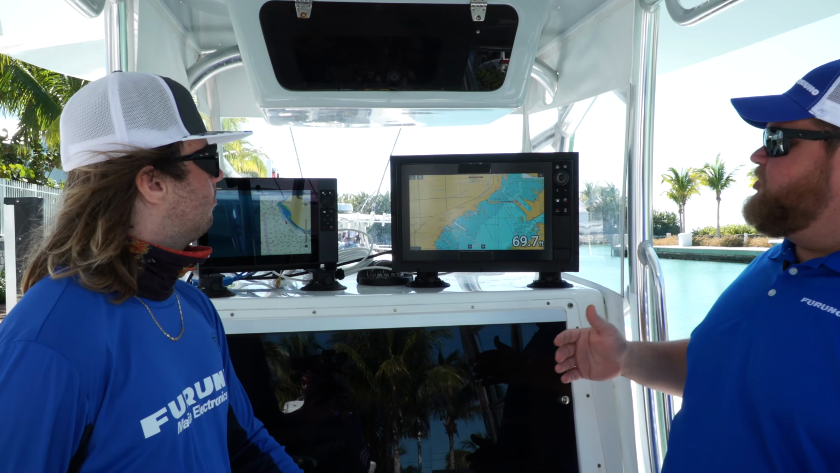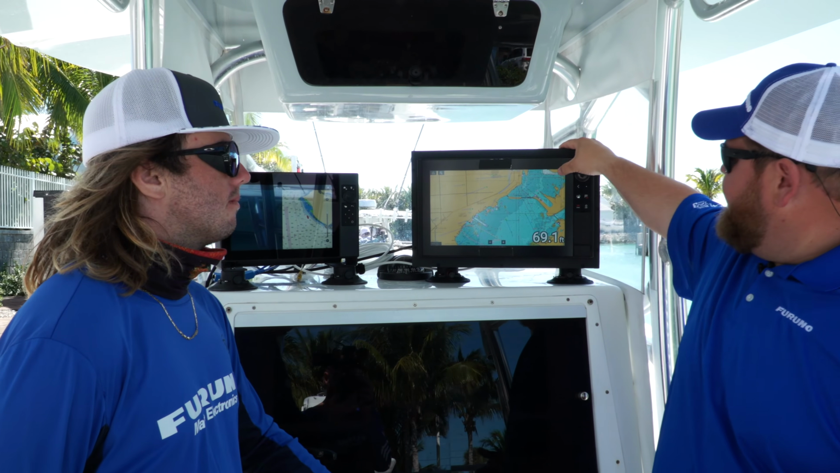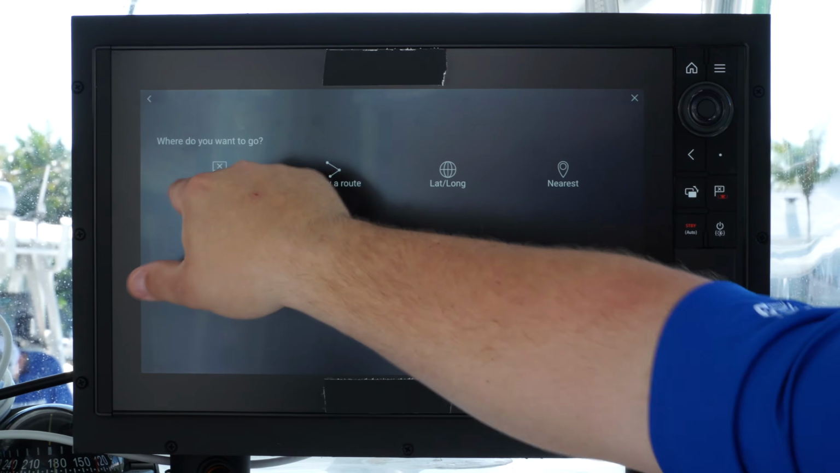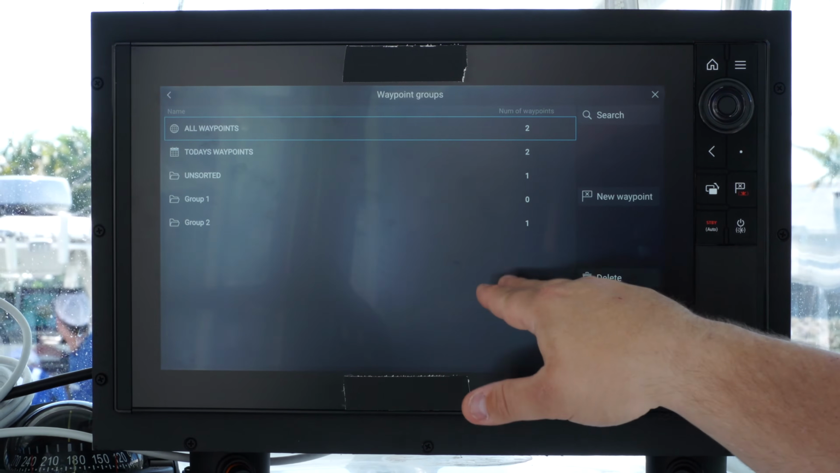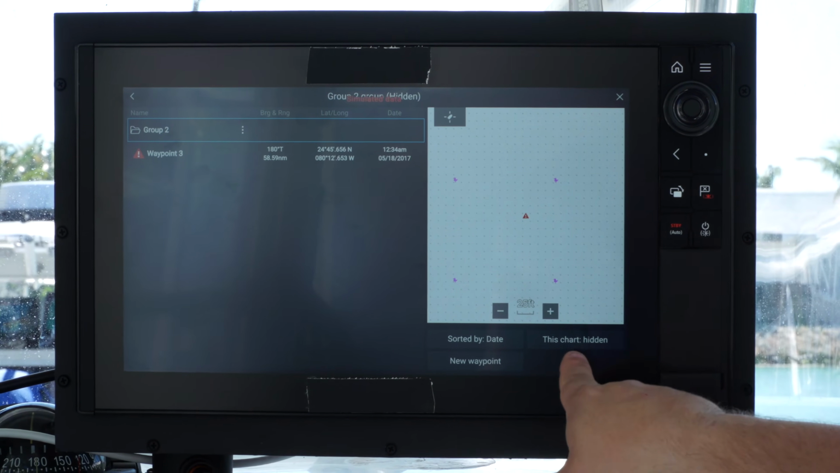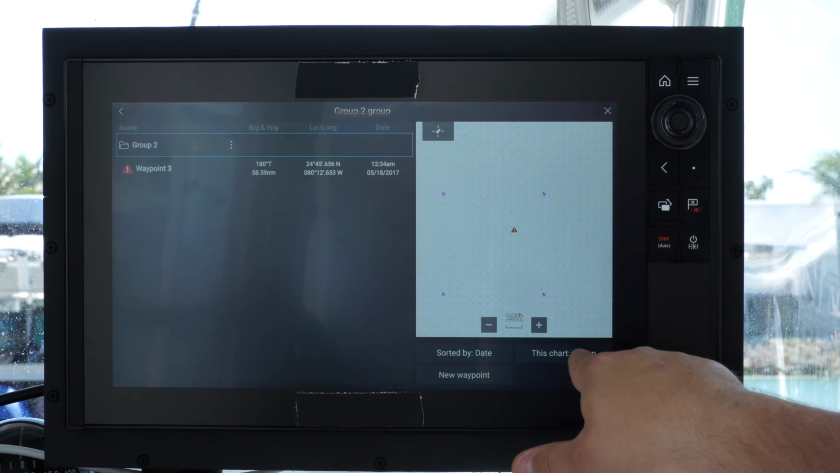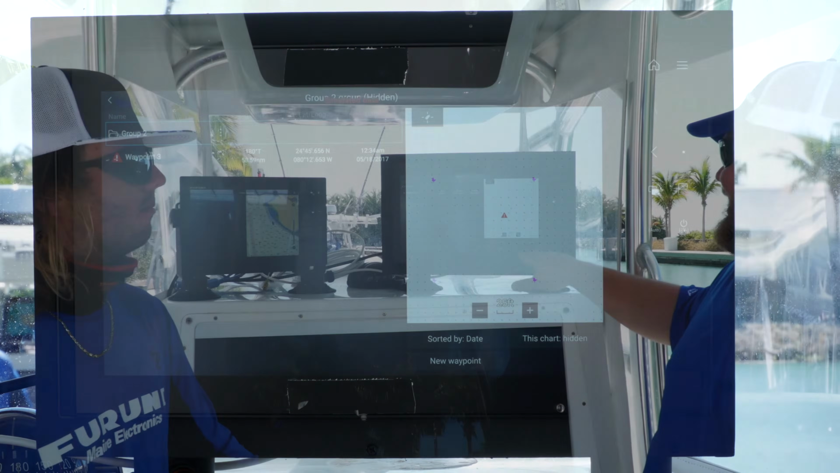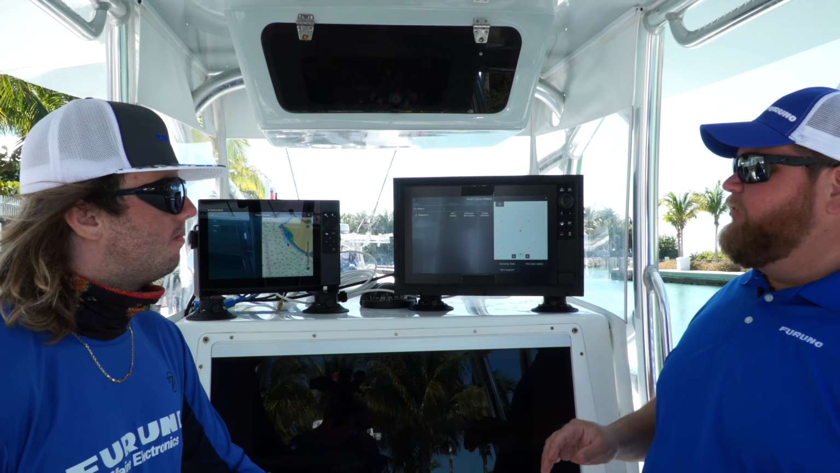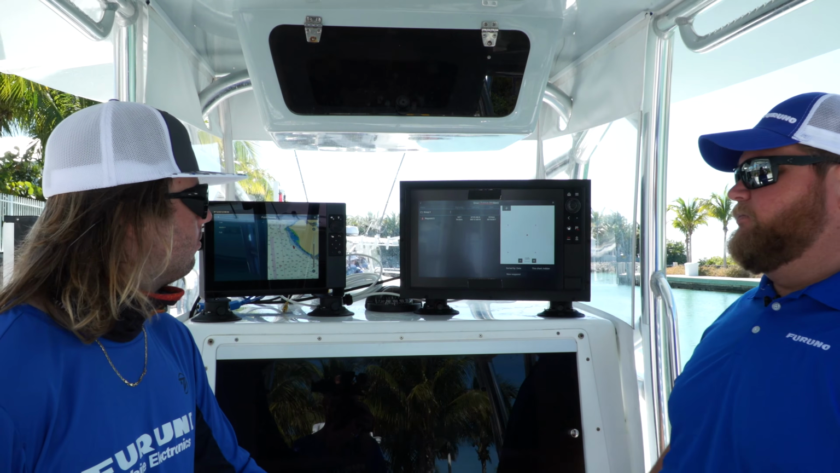I don't have the ability to change the size of my points or my point density, but what I can do is go into my menu under the Go button here. I can come to waypoints, select a group and touch on it, and go to this chart where it says shown. I can then hide it. So I can put my waypoints into different groups and hide certain groups, but I cannot change my point density so that I always have all my points available. I have to hide certain waypoints.